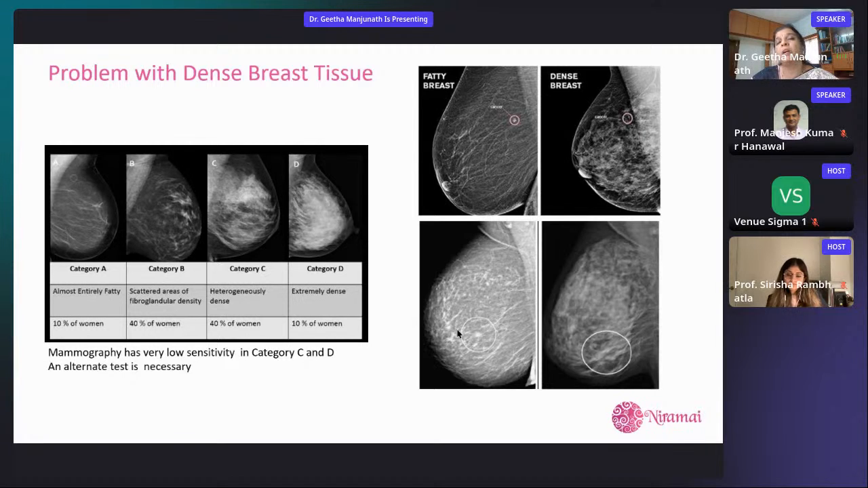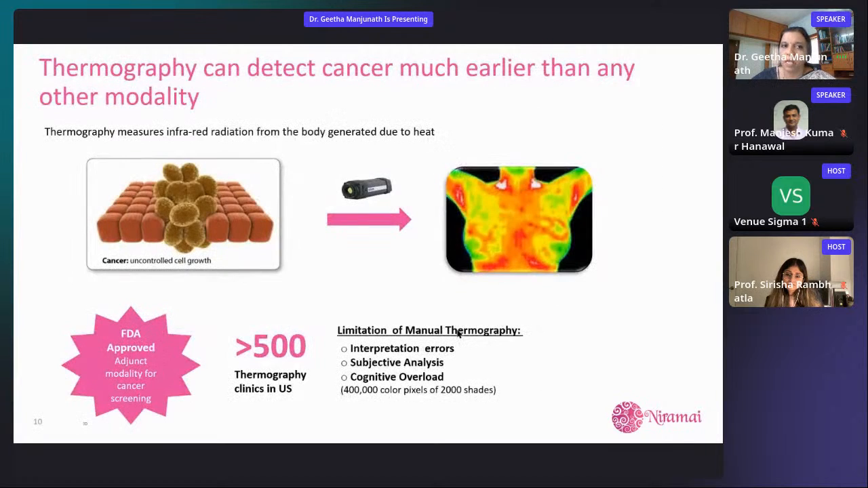And this happens to be all women under 45 years of age and almost 50% of the ladies above 45 who have dense breasts. And so we go for different other types of modalities. The reason I put this up is to show that AI can go as far as the modality is able to pull out the information. So you need other modalities. So what we started doing at NIRAMAI is to look at other modalities.